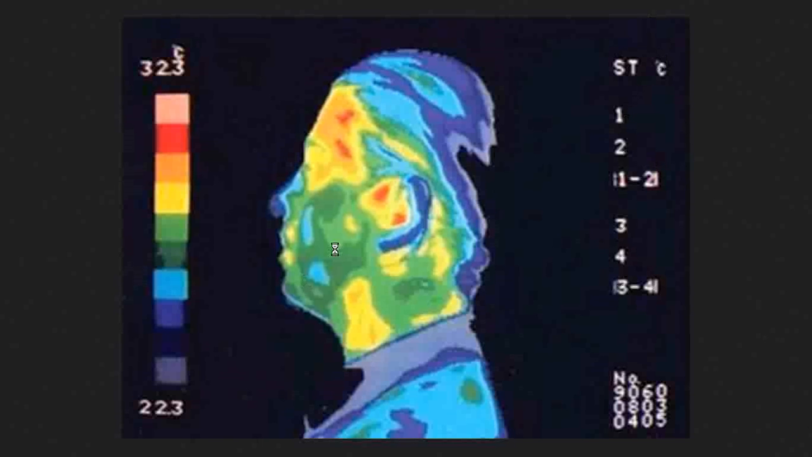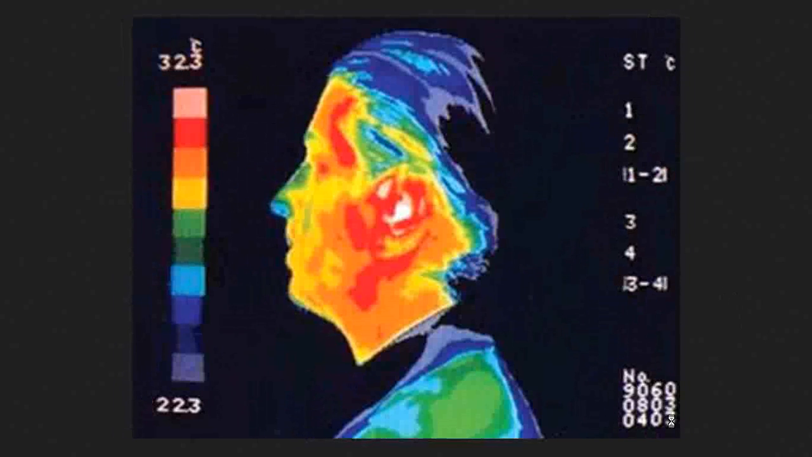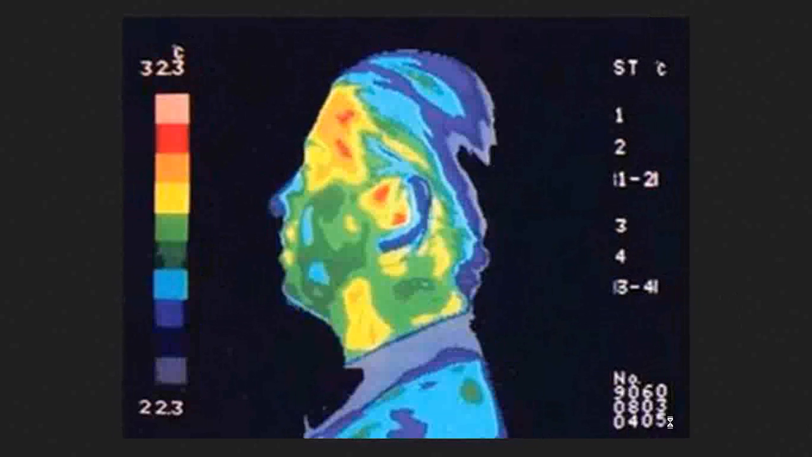And this is the cleaned up image. And this is a much older version of it. And I'm going to read the number on it. It says number 90, 60, 08, 03, 04, 05. The next image, which looks like this, is the same number except 0403 instead of 0405.